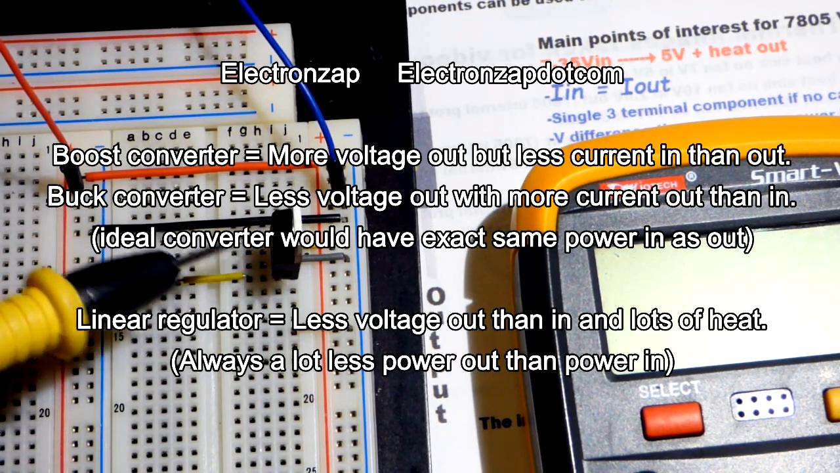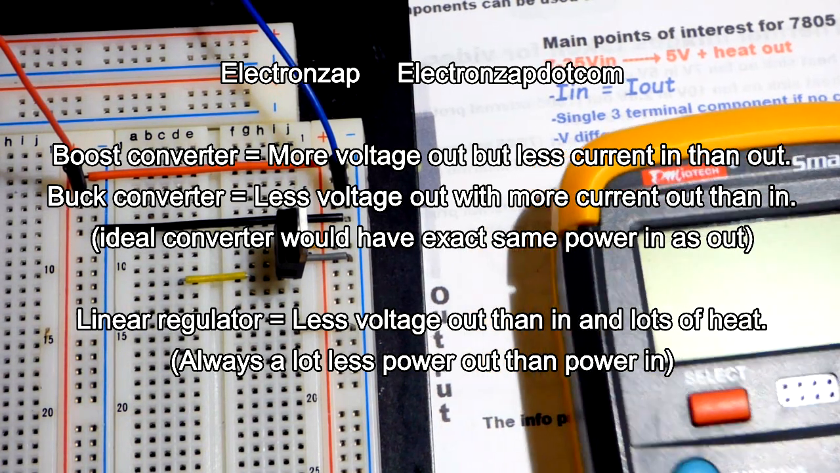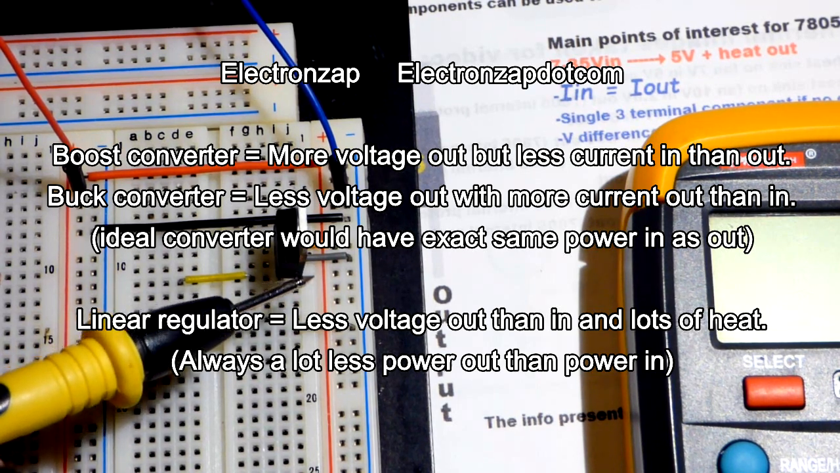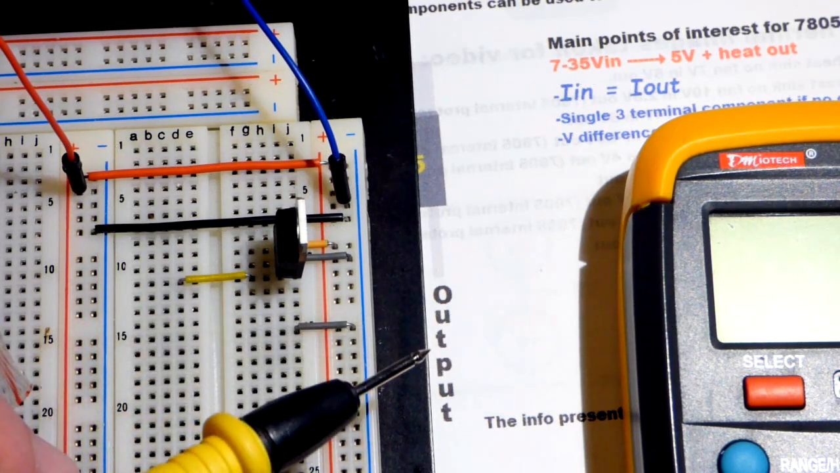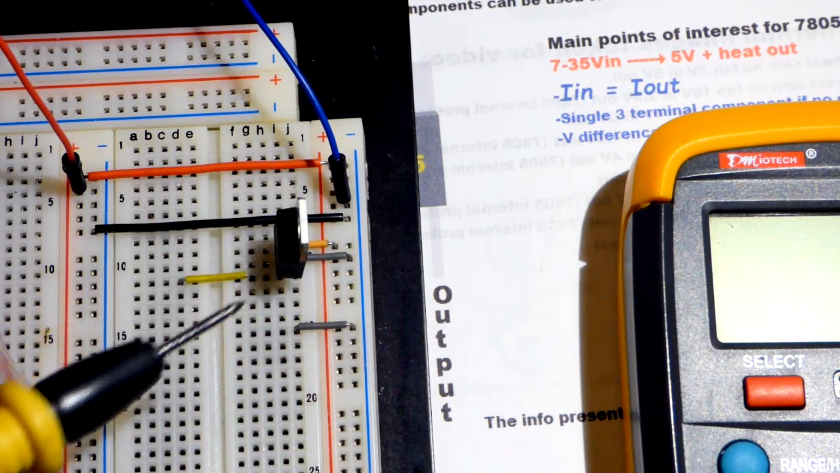So there's boost converters and buck converters. A lot of my videos recently, we've been having to change the voltage. I'm using a battery pack, a portable power supply in a recent video, and the battery within it, its voltage is changing, and so there's probably a boost converter to take that lower voltage and put it to 5 volts and hold it to 5 volts as it's changing.